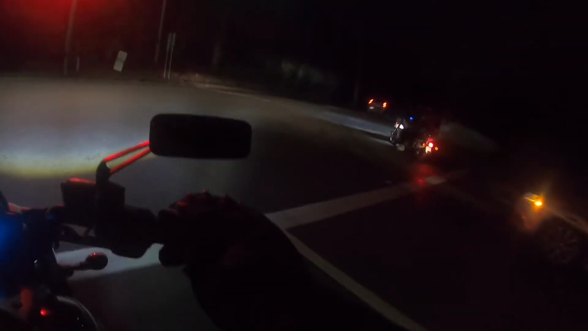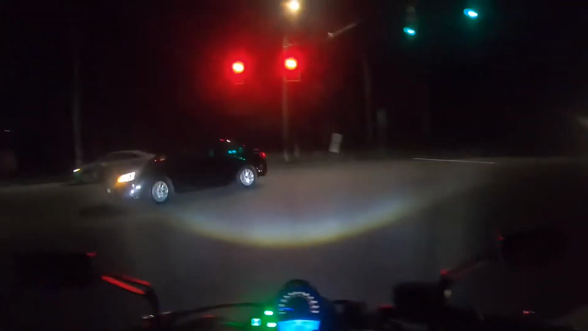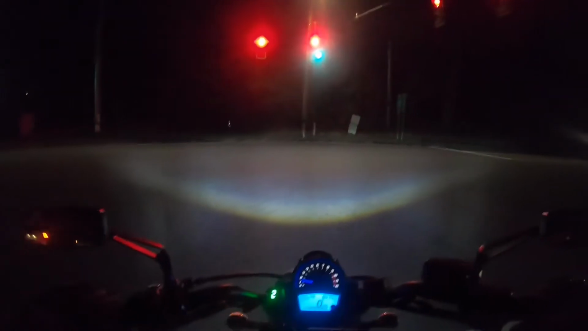What's up, guys? What the fuck? I don't set off the fucking sensor. This sucks. Yeah, it spits flames. It's pretty cool. This shit doesn't turn green. Oh, you gotta be fucking kidding me. Fuck it.